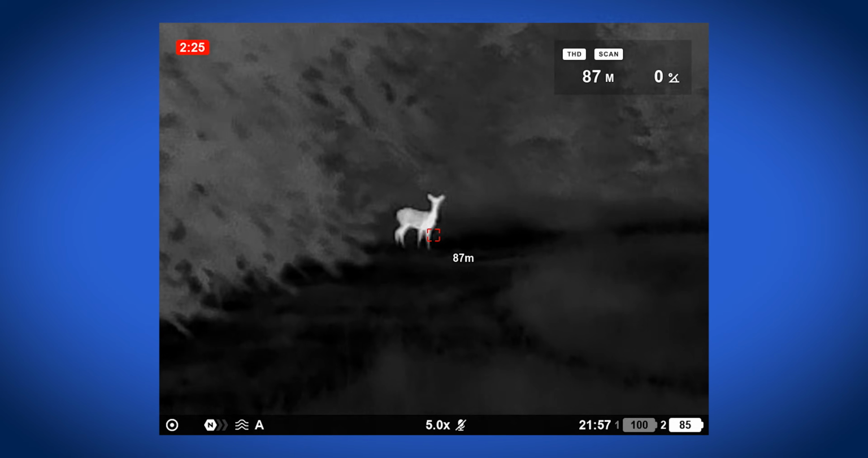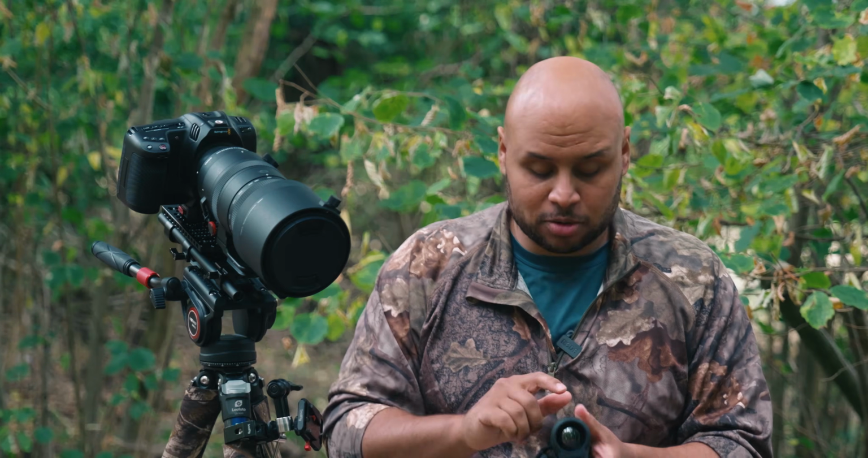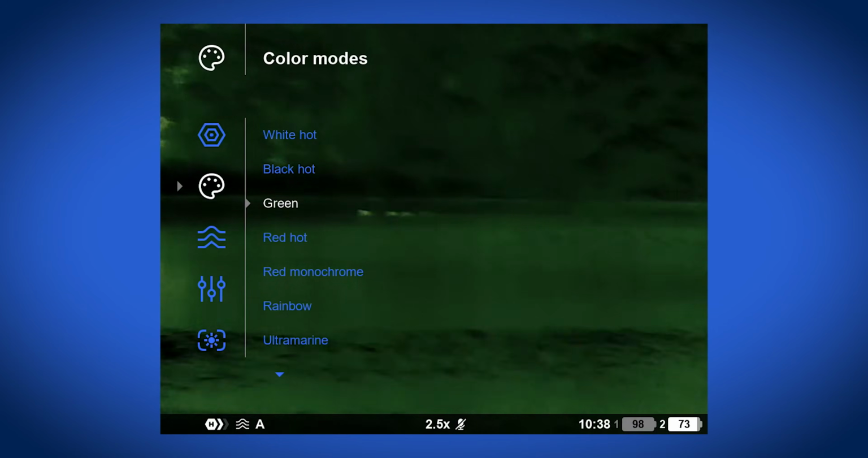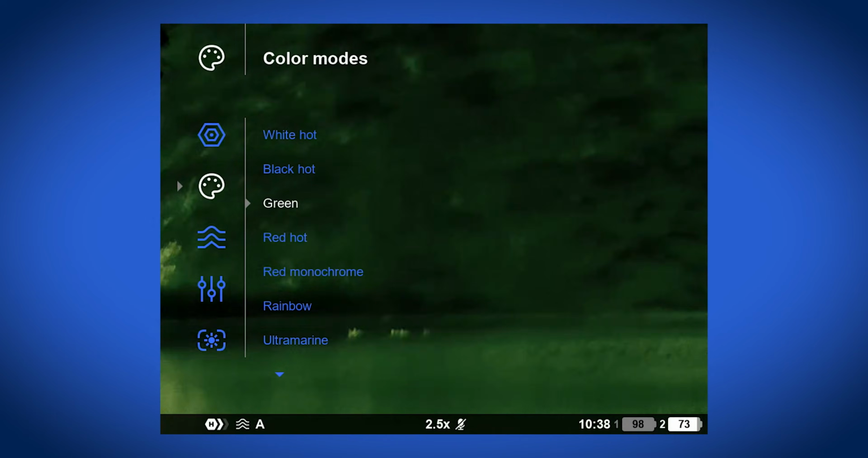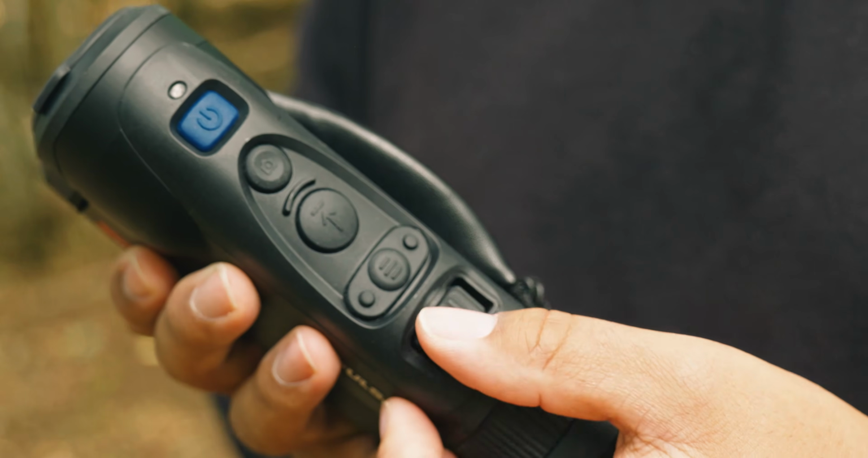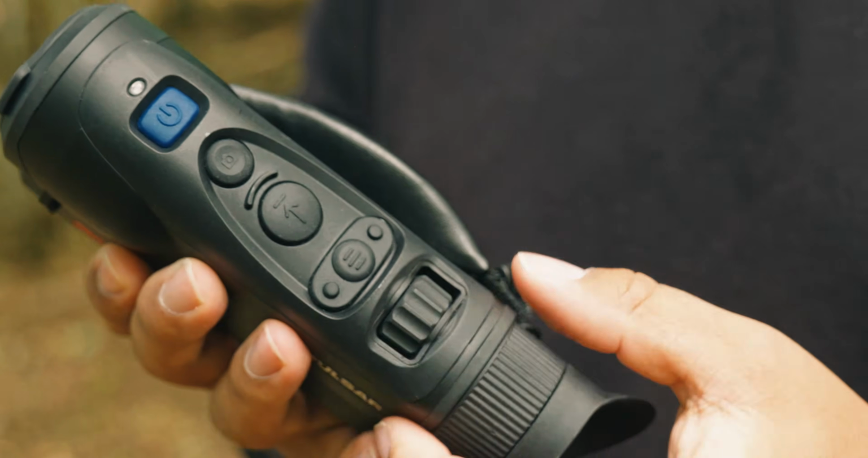But you can actually change one of those heat modes in the menu. So you press the menu for an extended period of time, and you scroll down the menu until you see something like a canvas, and then there are loads of options in there. Underneath this row of buttons, you have this knob. This will adjust your focus essentially.